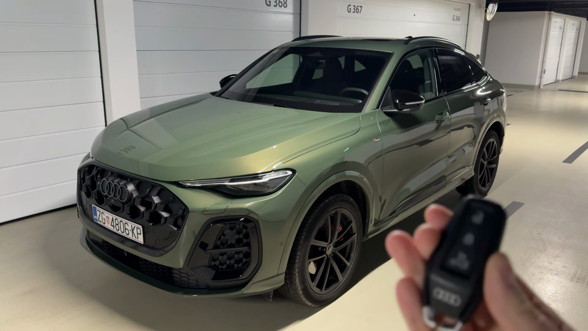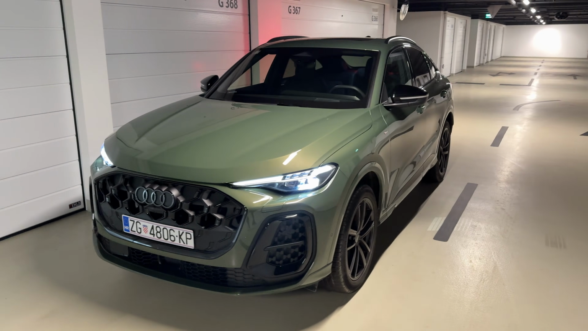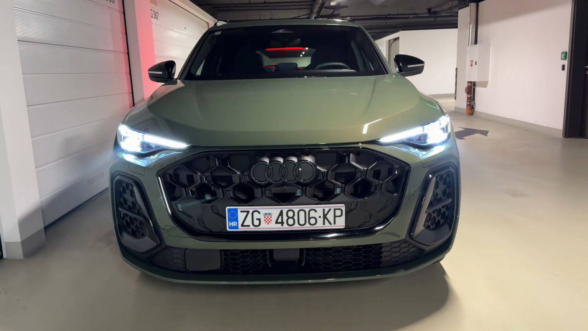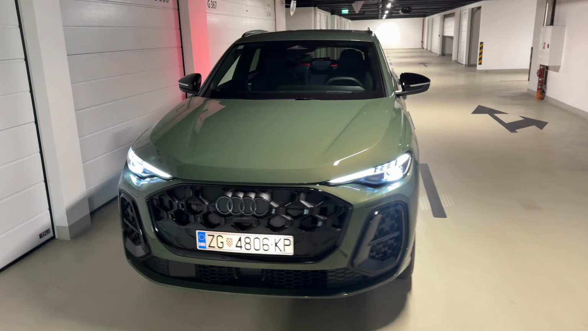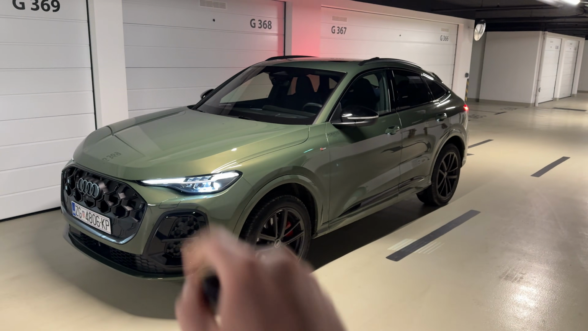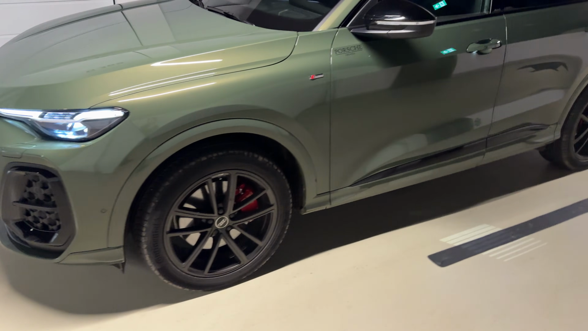Today I am taking you on a night point of view drive with this car, the new Audi Q5 SPORTBACK. This is the new generation model and it looks awesome. I mean, just look at this new single frame grille. It sits higher compared to the predecessor, then the gorgeous matrix LEDs, and also you can change the lighting signatures. How cool is that? Sits on the 20-inch wheels.